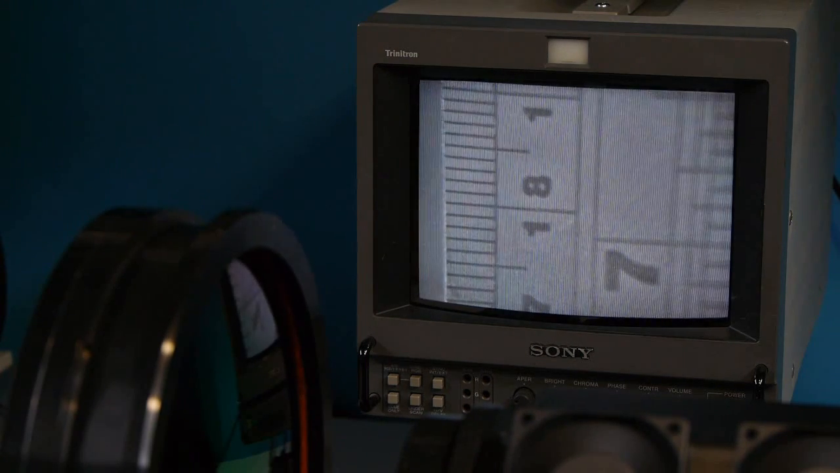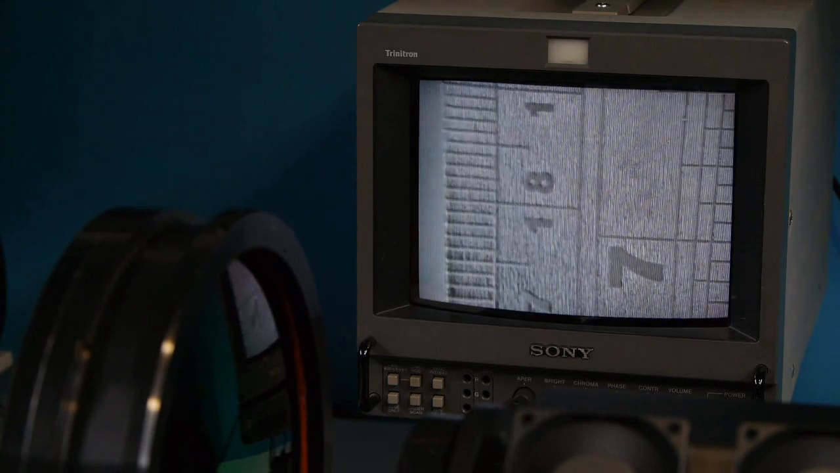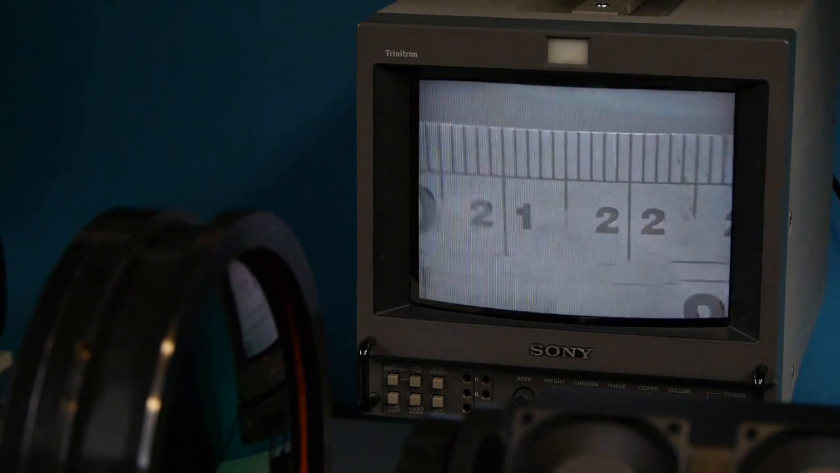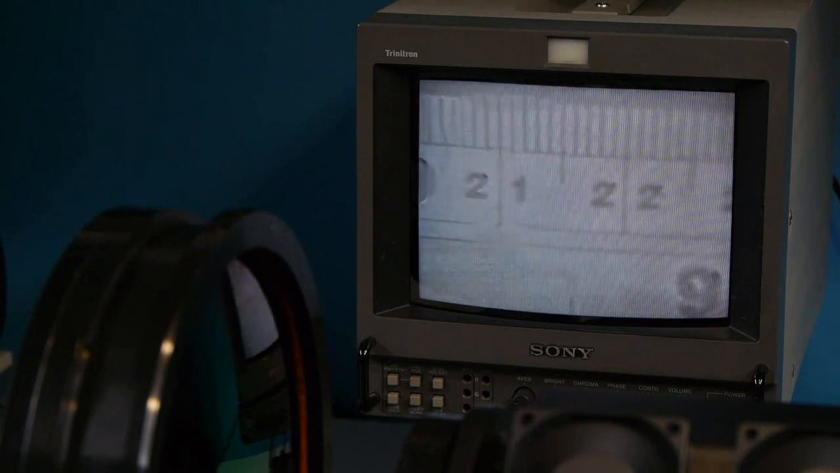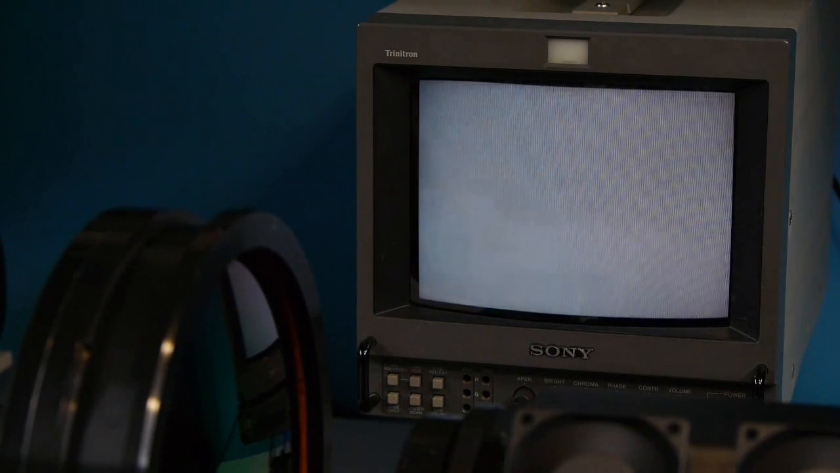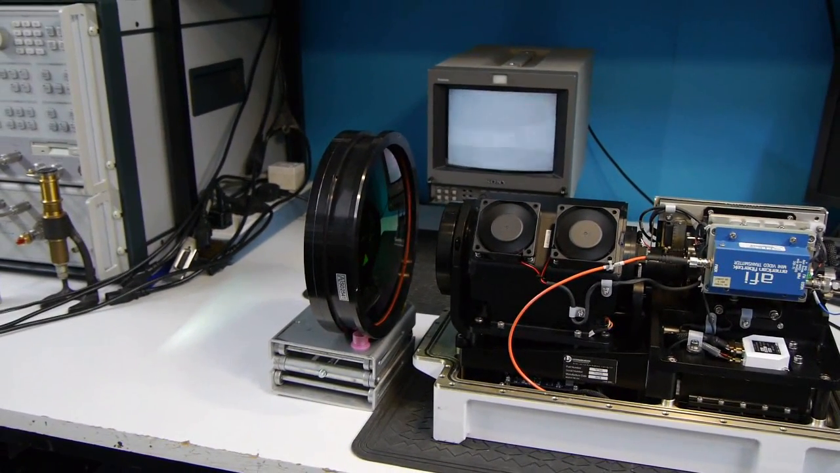So the vertical field of view there is a little less than 20 millimetres. The horizontal scale is 25, 26 millimetres, something like that. Quite a fun game.